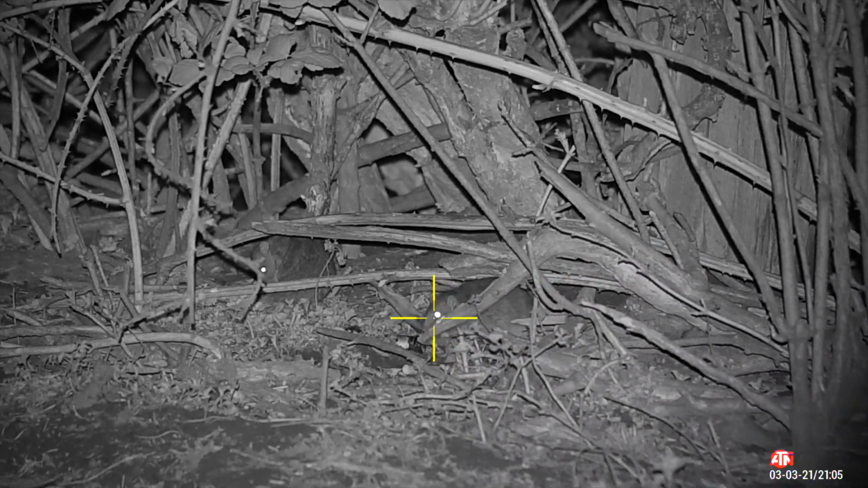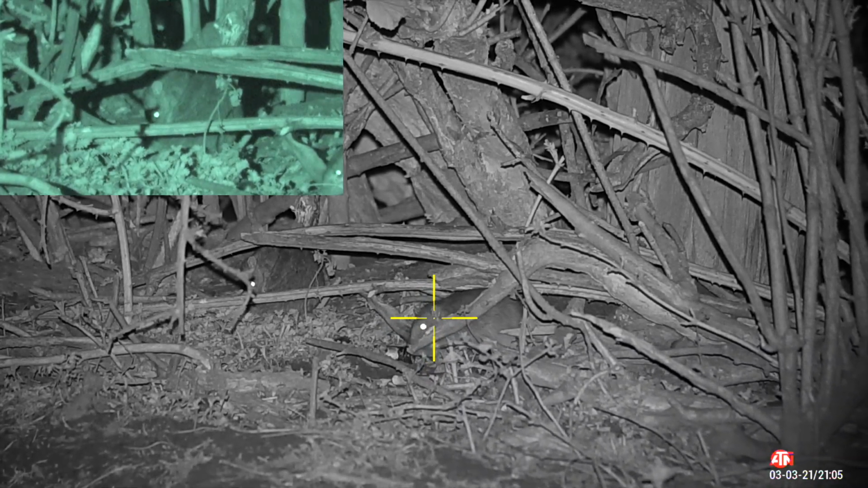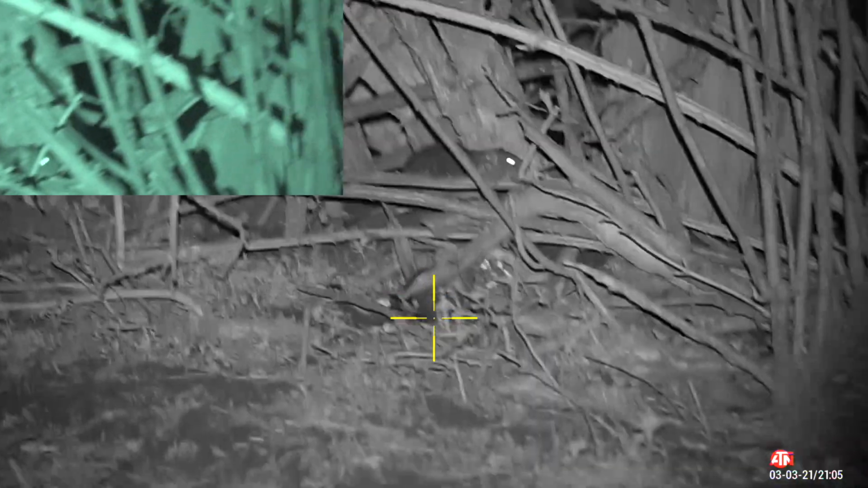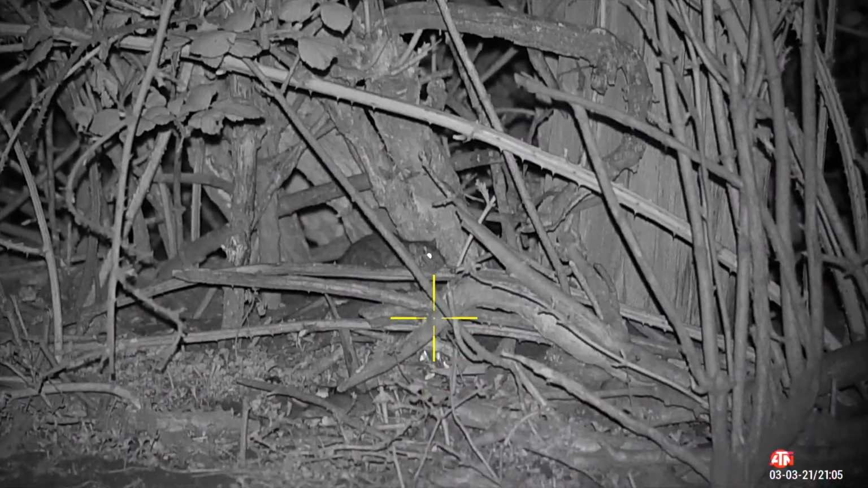Dwayne was filming this using a camcorder, but he was looking at the rat to the left while I took this one out that had come out the hole, so didn't quite manage to capture that one on it.